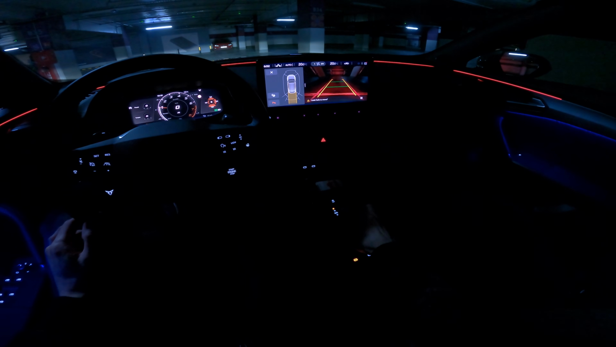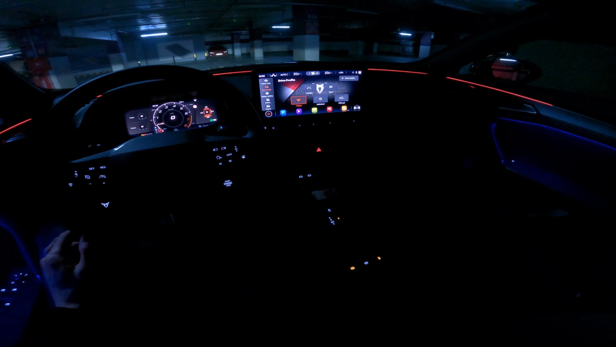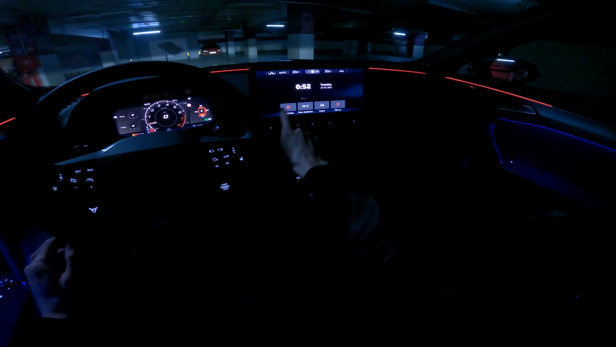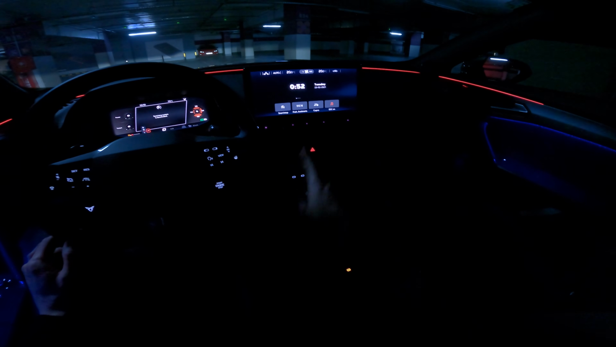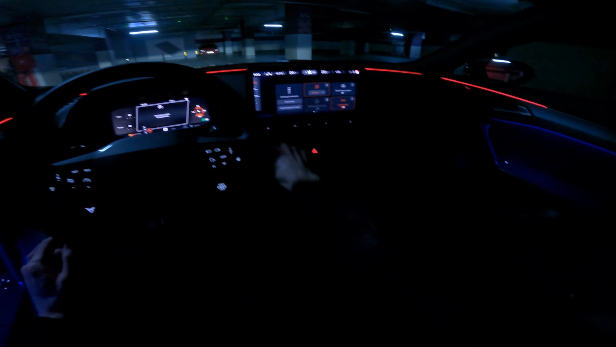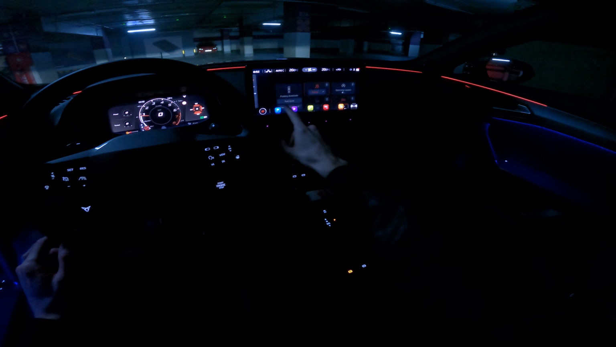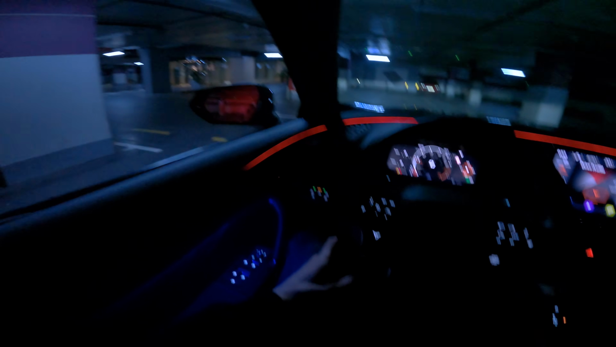And now if I put it to park, well, the car switched off, but let me just turn that start stop. I want to show you the pop-ups perhaps. So we're in Cupra mode. Yep, let's hear if you can hear some pop-ups.